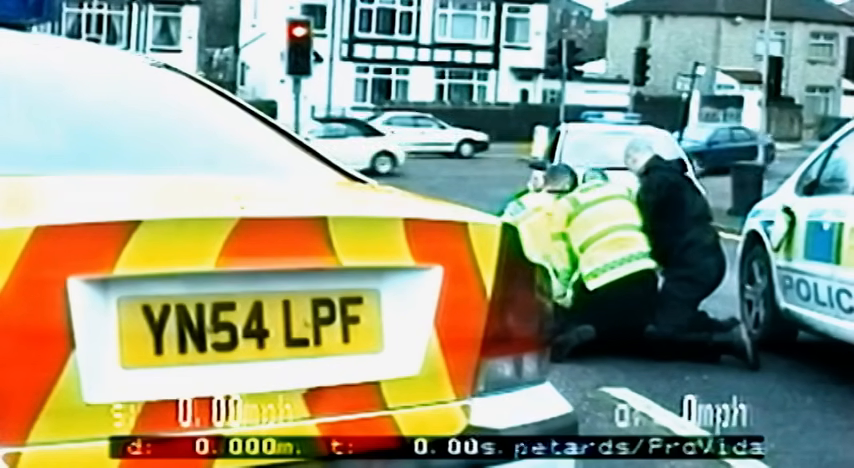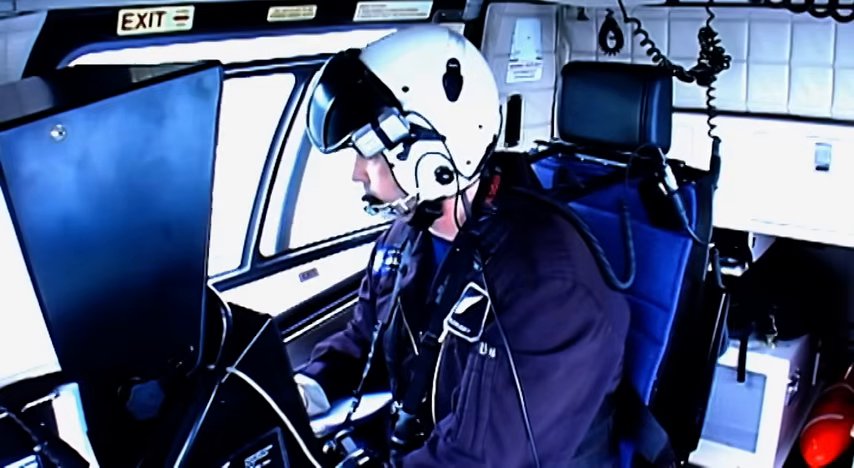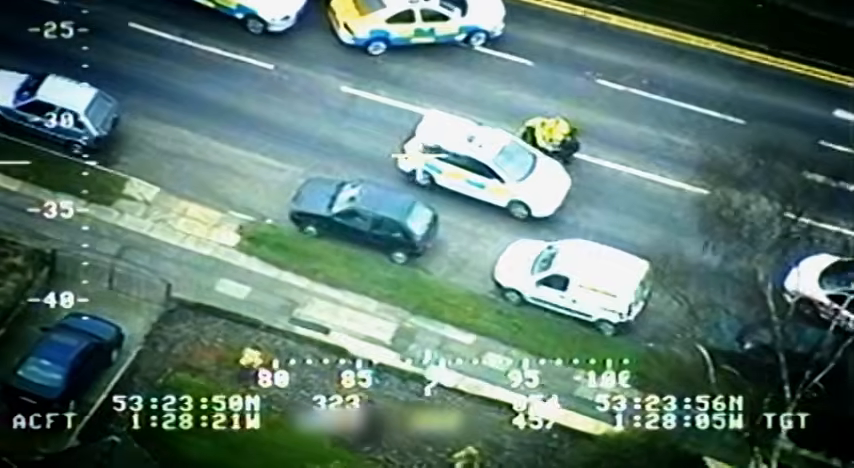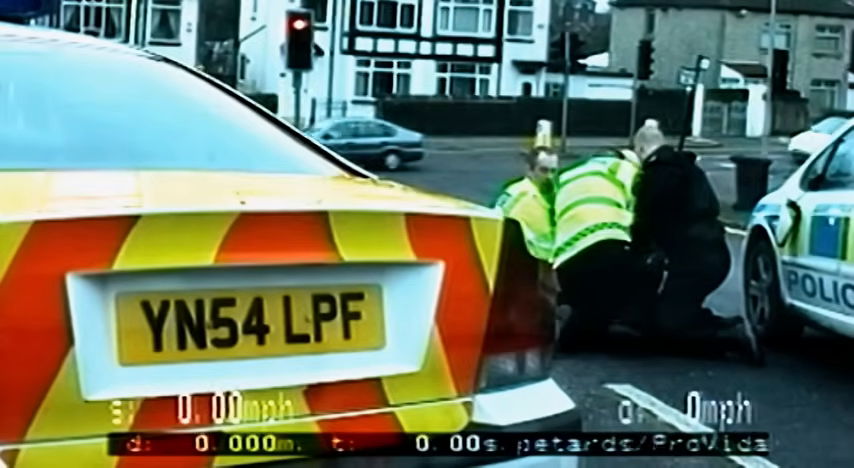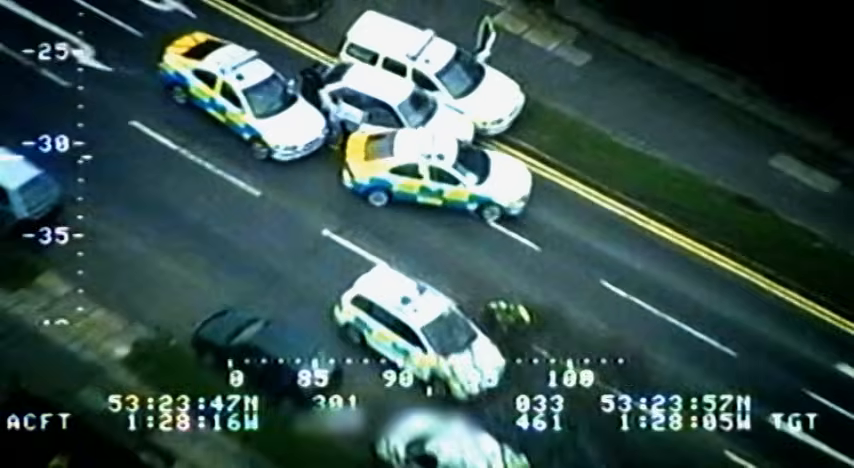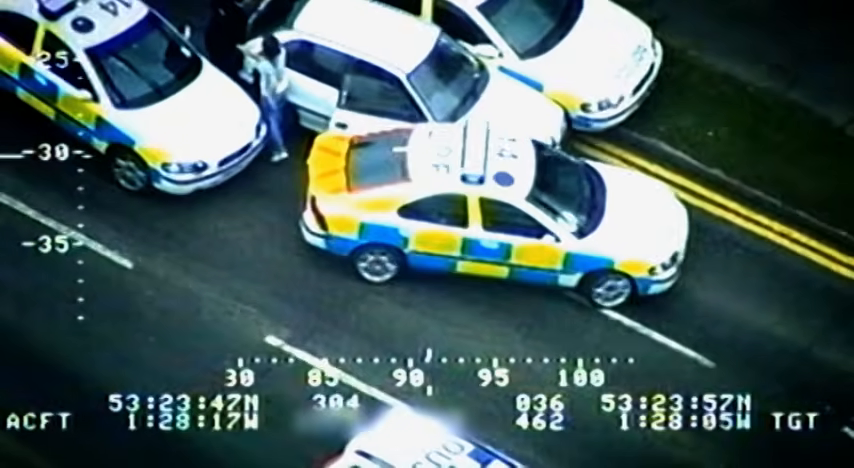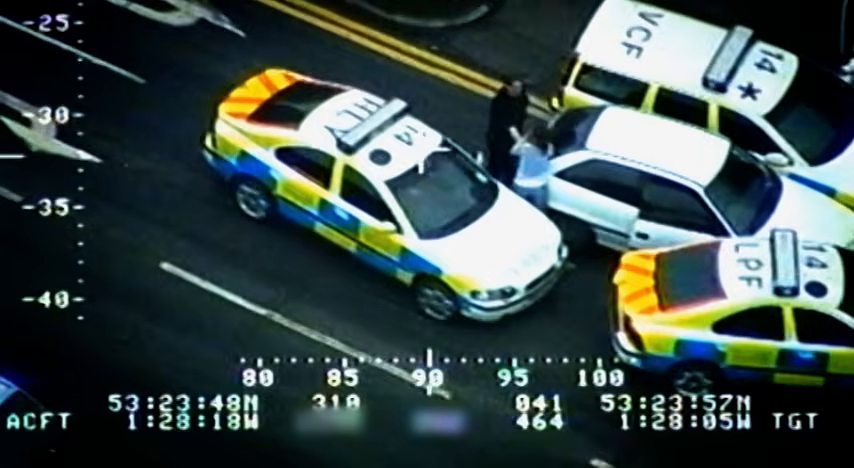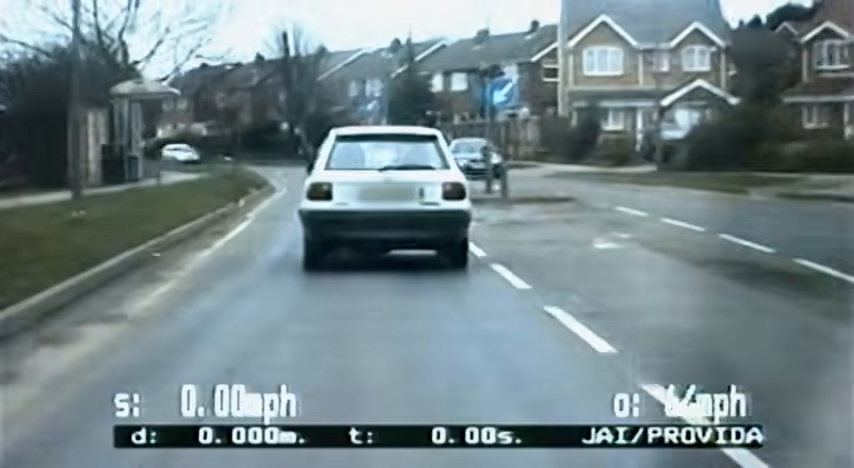While four ground cops try to subdue the driver, PC Bort deals with the woman passenger. When I'd gone down the near side, I was face to face with his girlfriend. So my colleagues quickly got out and grabbed hold of the kid. And then I've crawled across the seats and got out and got the female out of the car that had failed to stop. When I got her out of the car, she was in absolute hysterics. She just kept saying, I told him to stop, I told him to stop.